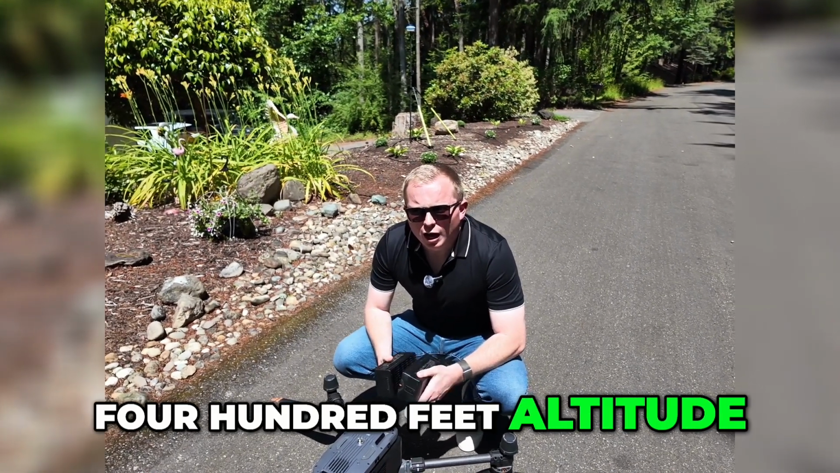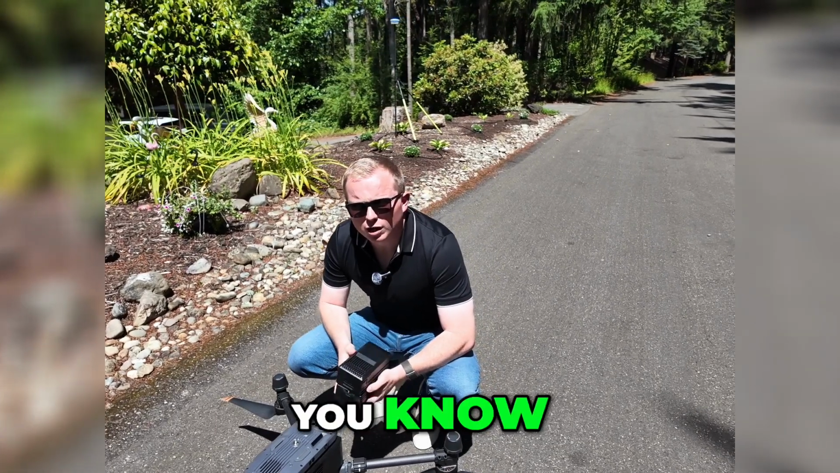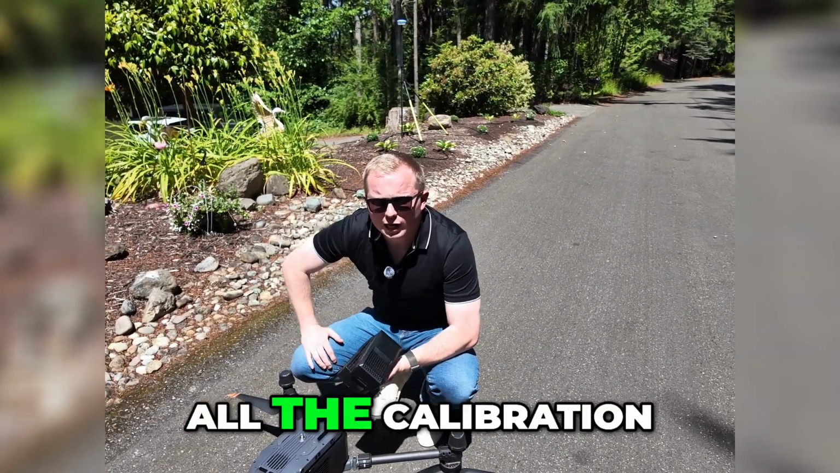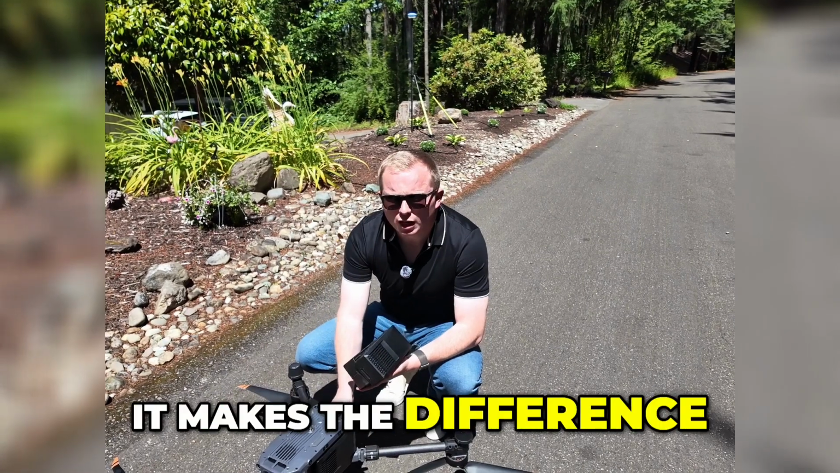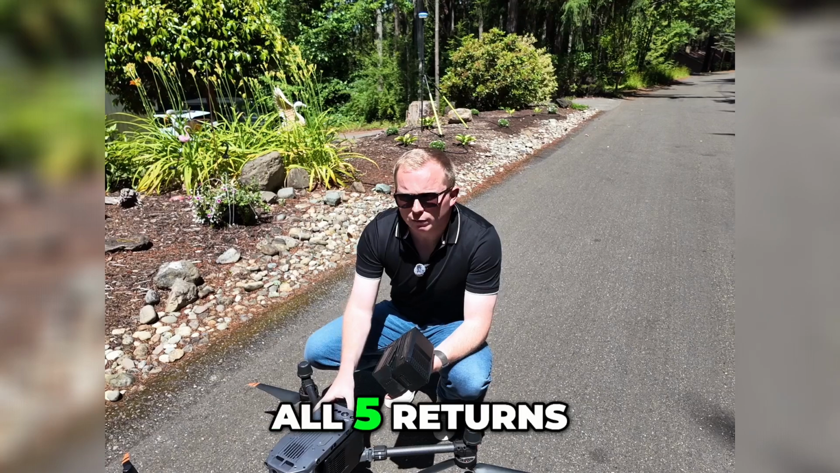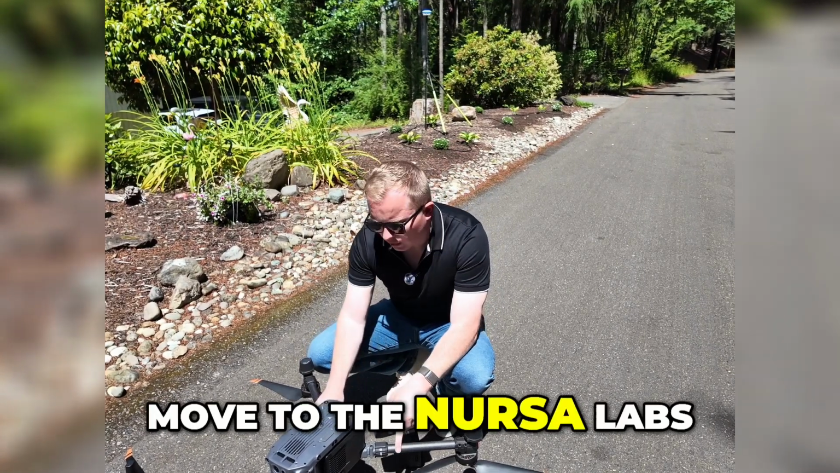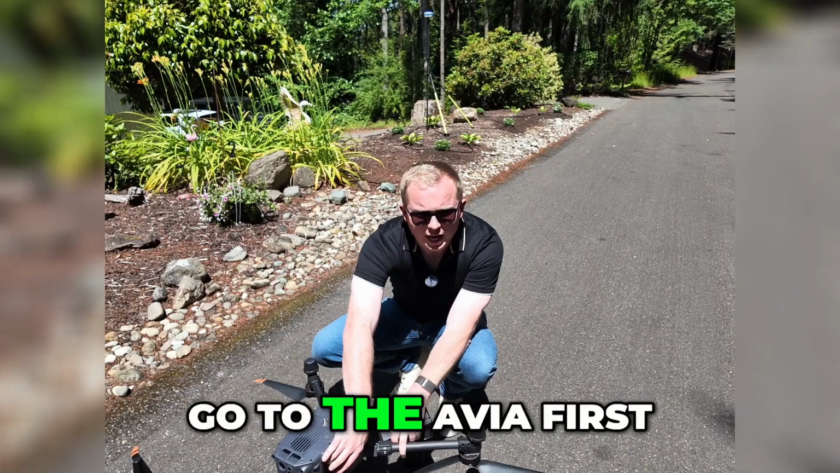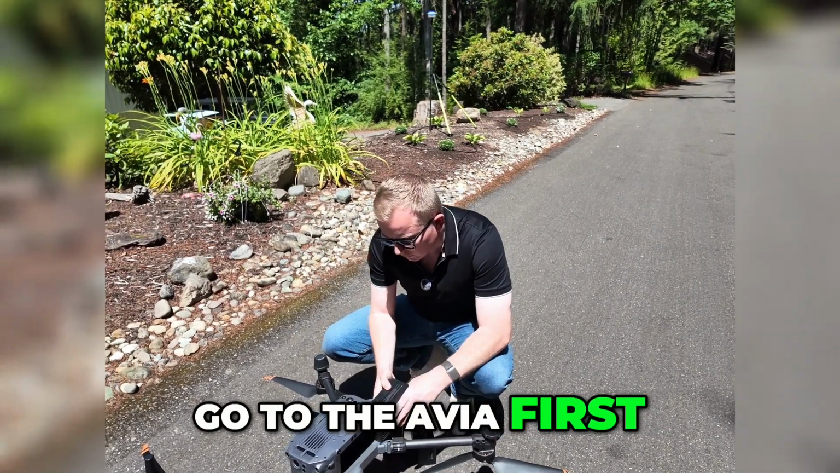Altitude seemed to be, no warm-up period, which was nice, but there seemed to be quite a, double the length of all the back and forth, all the calibration within the flight, which is interesting. See if it makes the difference. We're doing vegetation penetration, so we used all 5 returns on our flight, and now we're going to move to the Inertial Labs, and we're going to go to the AVIA first. See you guys then.